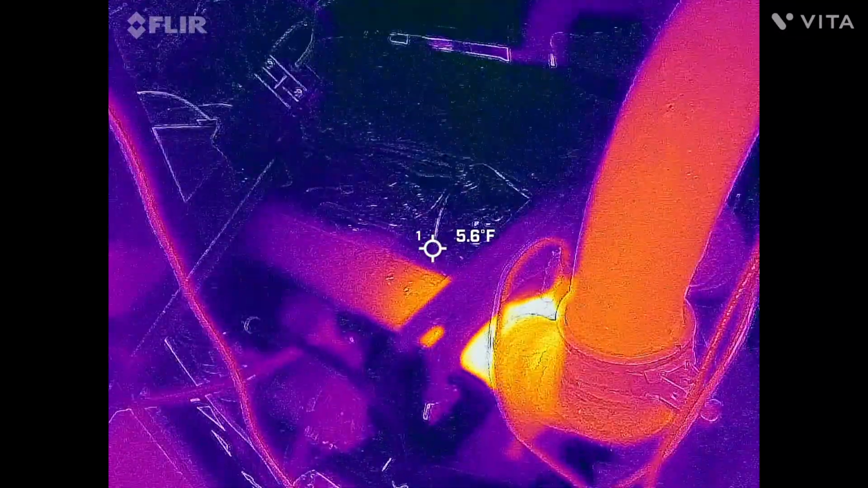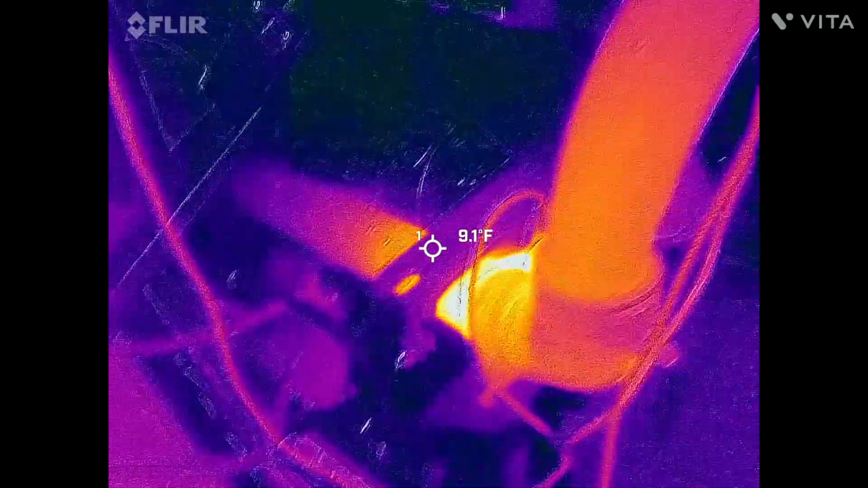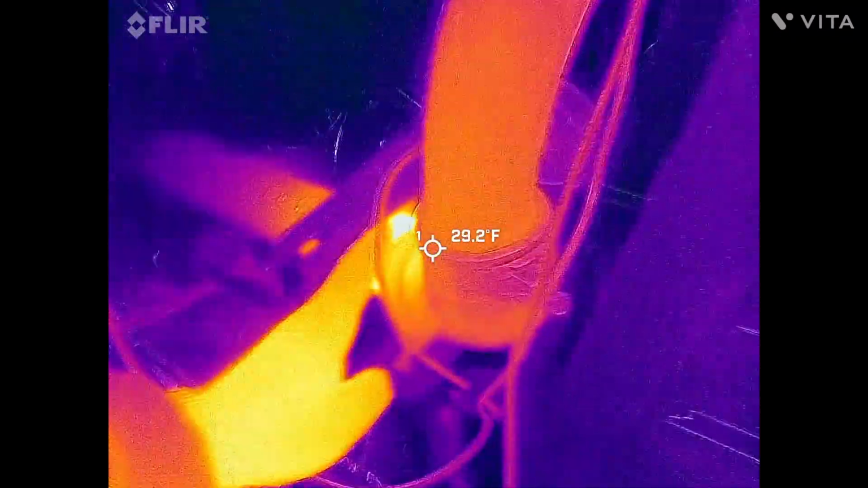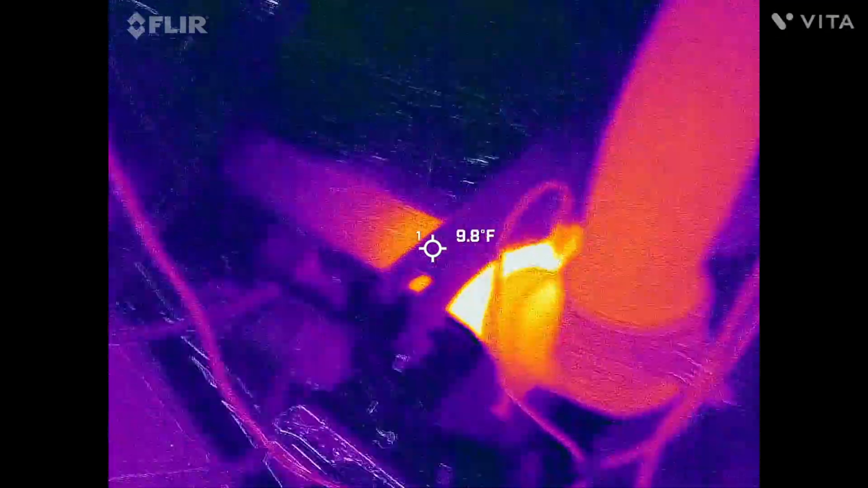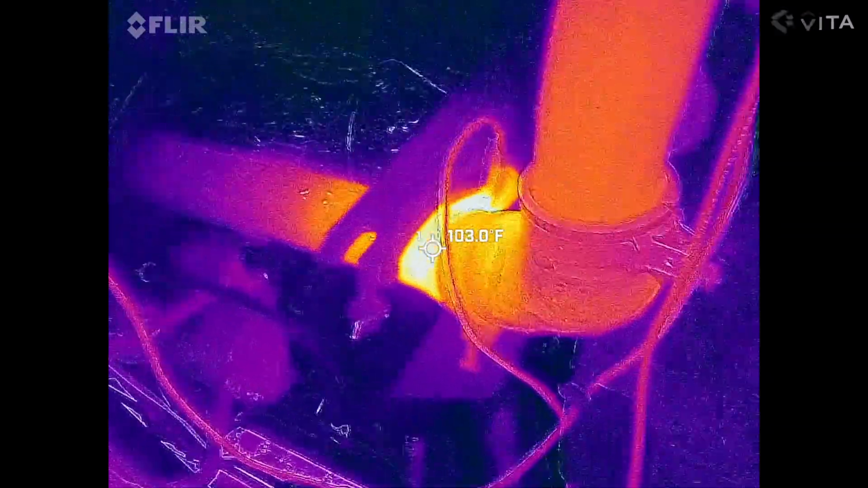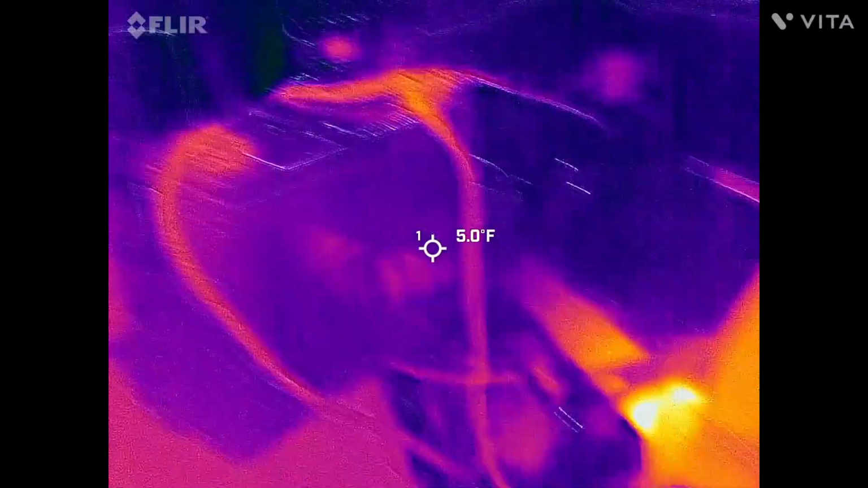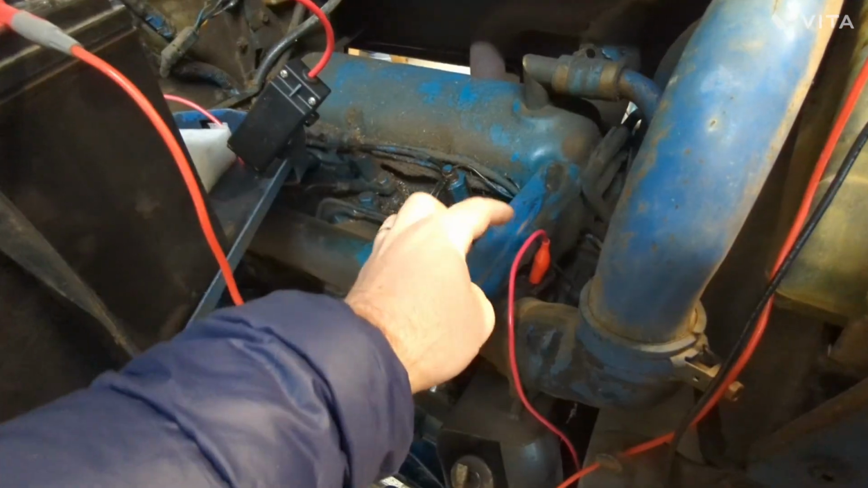So I think what happened is that when I fired it up, it pumped up fuel through the injectors, and then the return line to the tank is what feeds this heater. So I think the heater actually wasn't getting diesel fuel until after I tried to start it. And see, now it's heated up quite a bit, that's probably right, 100 degrees versus 3 degrees. So yeah, all in all, this definitely helps it start.